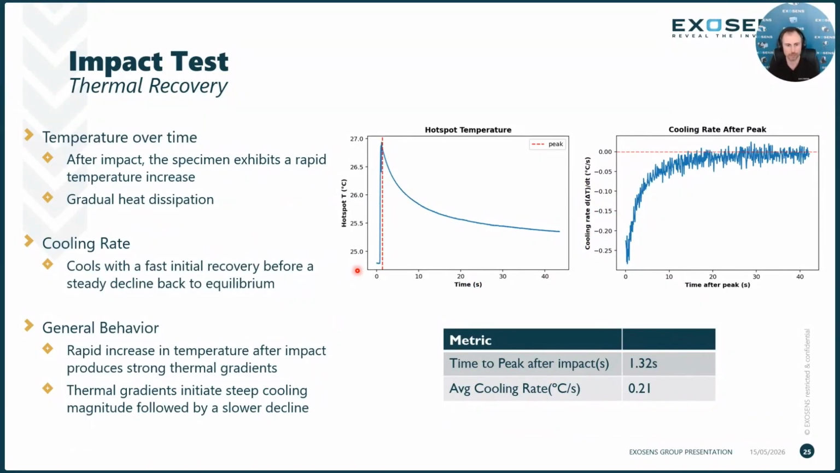If we start by looking at the temperature profile, we can see that the sharp rise in temperature is right after the impact occurs. Okay, the specimen exhibits a rapid temperature increase. The red dotted line is where that peak temperature is reached before we see a gradual cooling exhibited by this cooling curve right here.